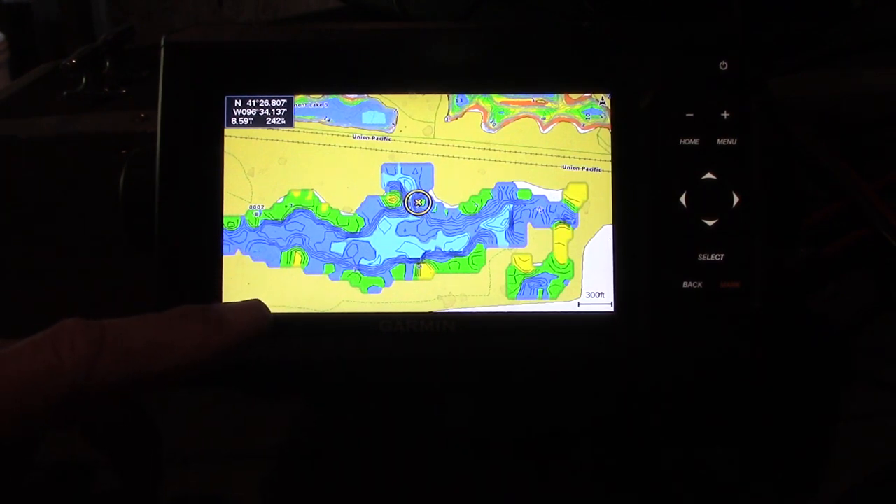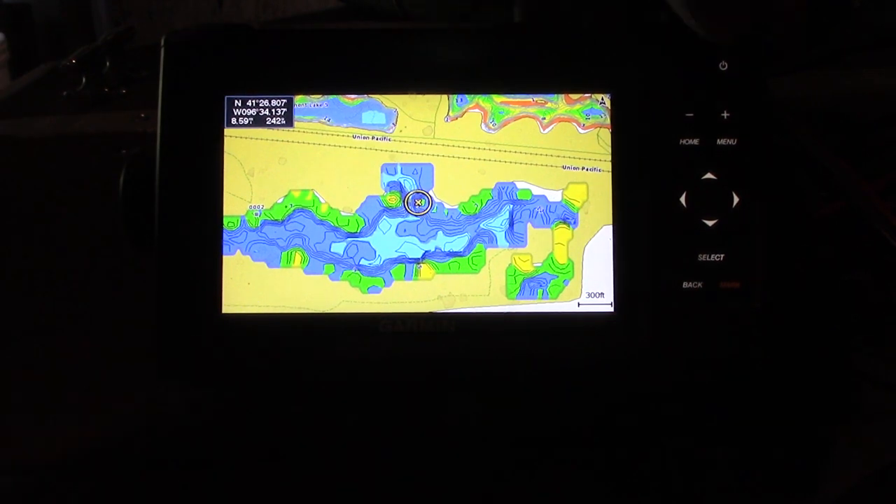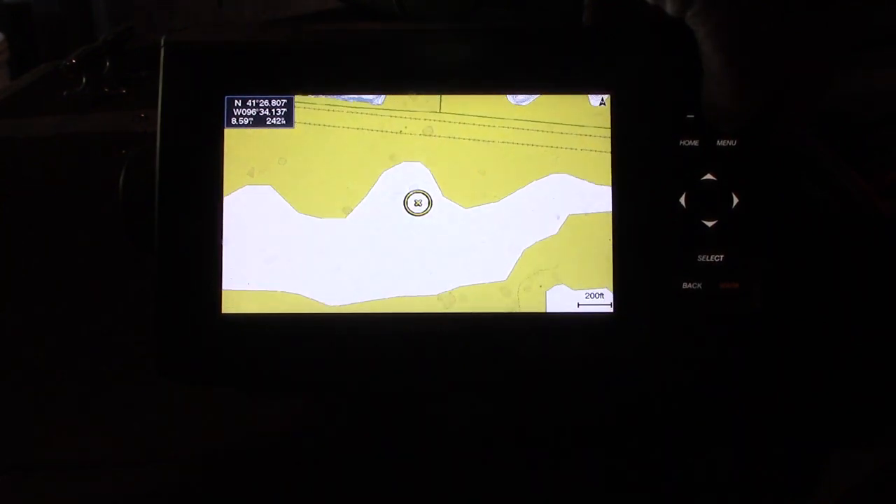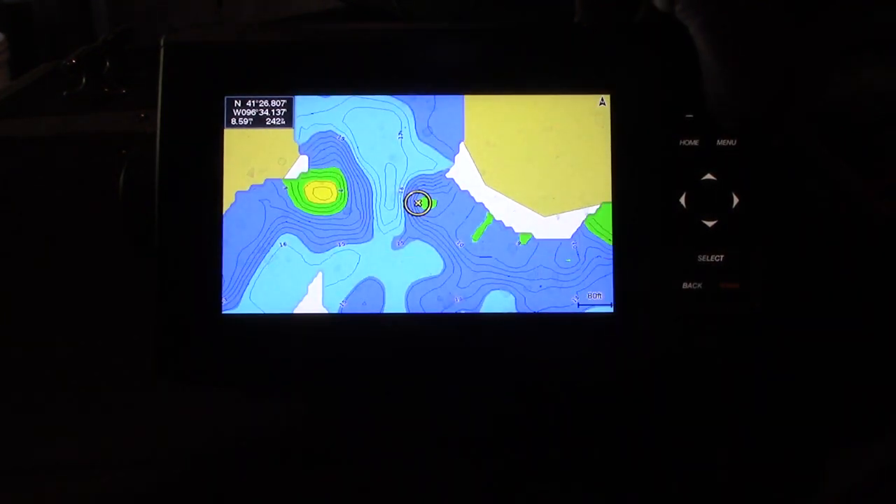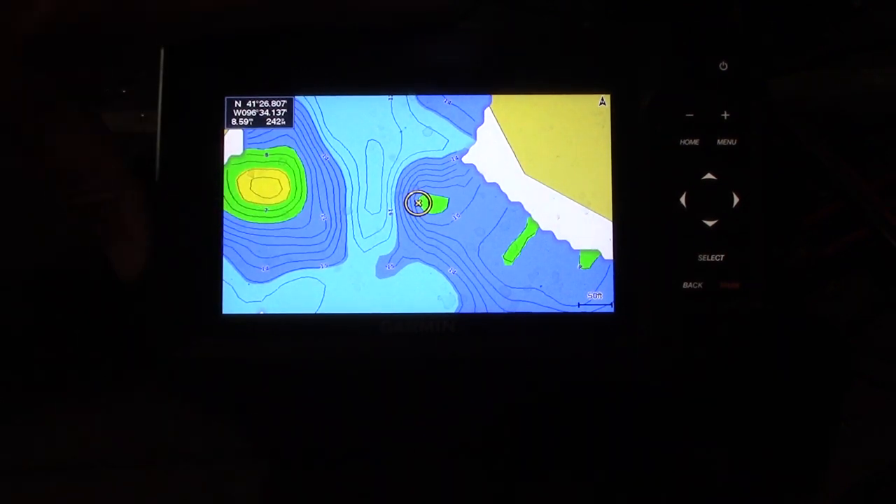I like the color coordinated because at a glance it shows me stuff much easier, especially when I'm in the boat and you're working along an edge. Sometimes you can't read the numbers that well. This is only the 6-inch screen, so that doesn't help.